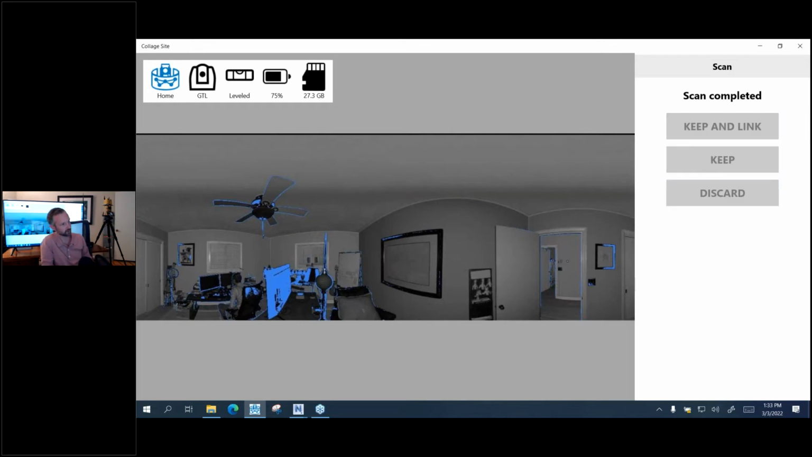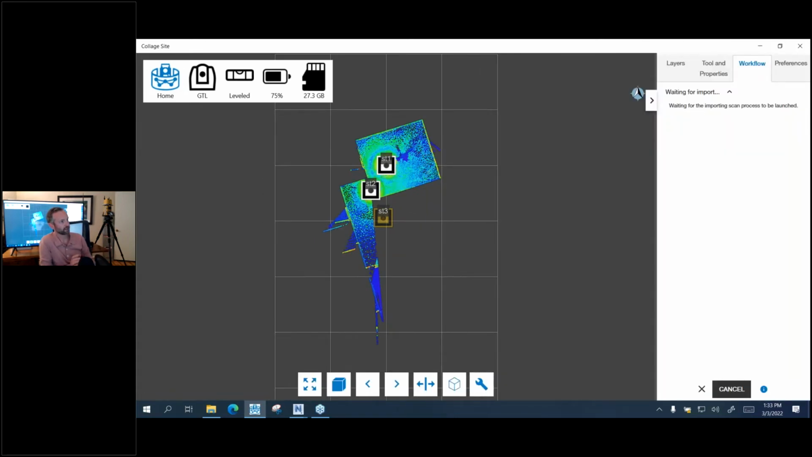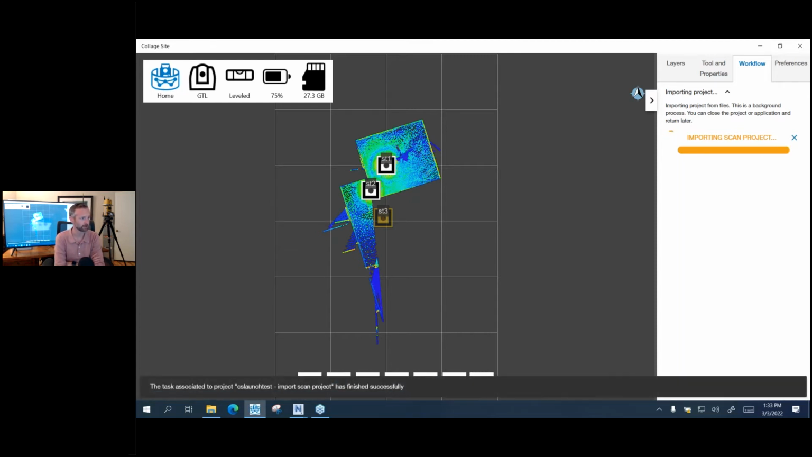And so what it's going to do now is it's going to link to the previous scan. And while this is all happening, you know, we can set the scanner up, which I will do in a second. So you can set the scanner up in its next location while registration is happening. And it still doesn't take a long time to do full registration.